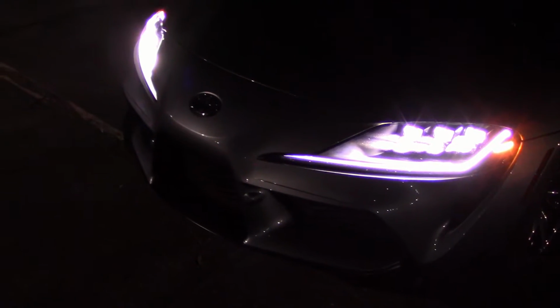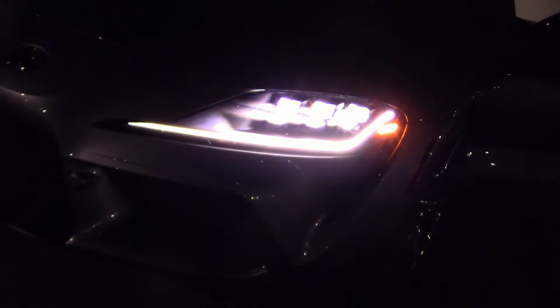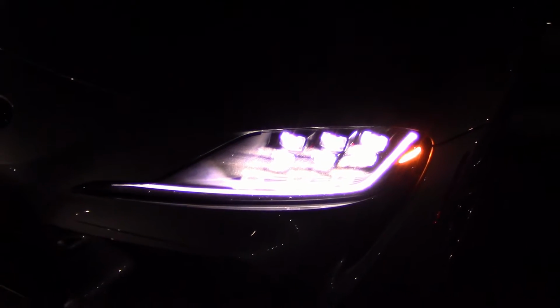Okay, it's dark enough. Let's see how these lights work. I see 3 lights on the low beam setting. Where's the high beam? There we go. 3 on top are low beam, 3 on the bottom are high. I get it.